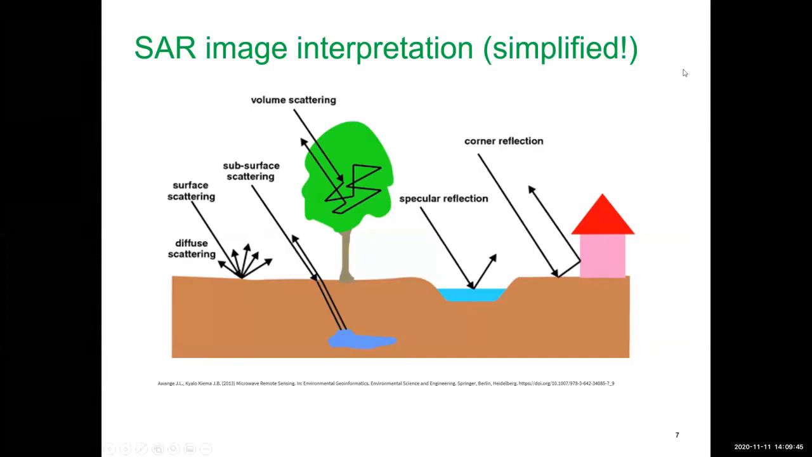So you can see an example here with water. Generally, it's a kind of mirror-like surface, unless it's very windy, which basically means you get very little backscatter, and you get what we call specular reflection, where the reflection is tending towards going away from the sensor rather than back towards it.